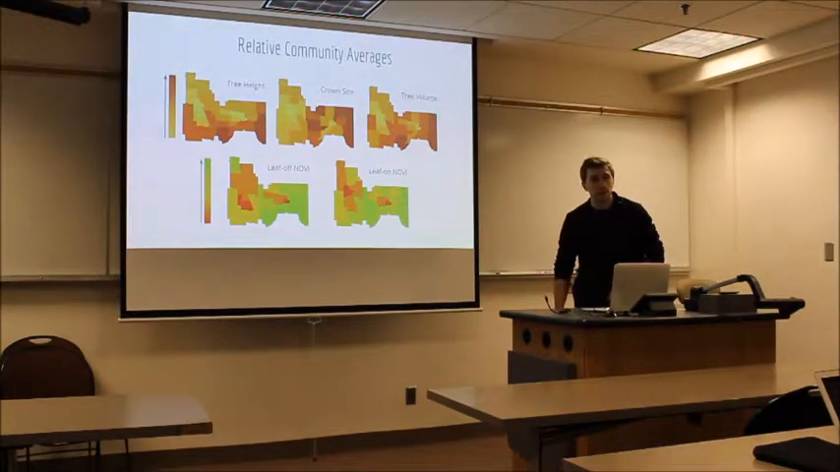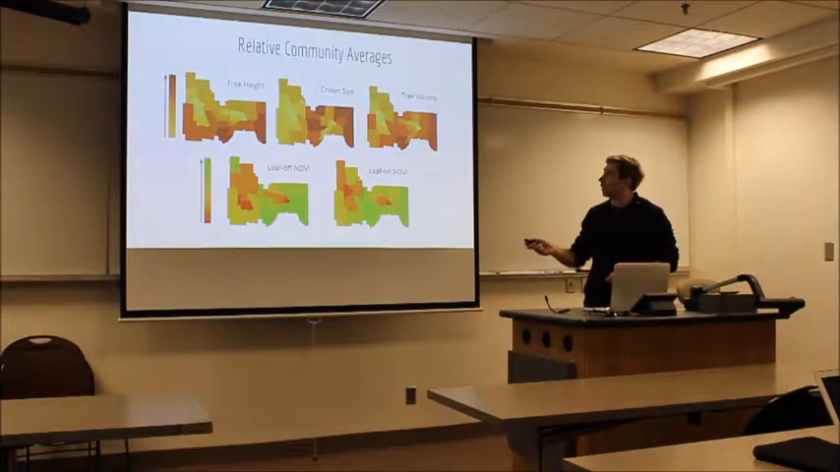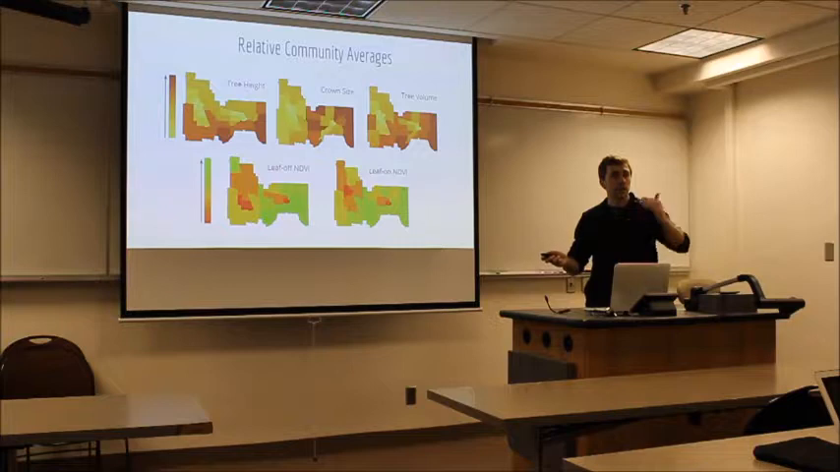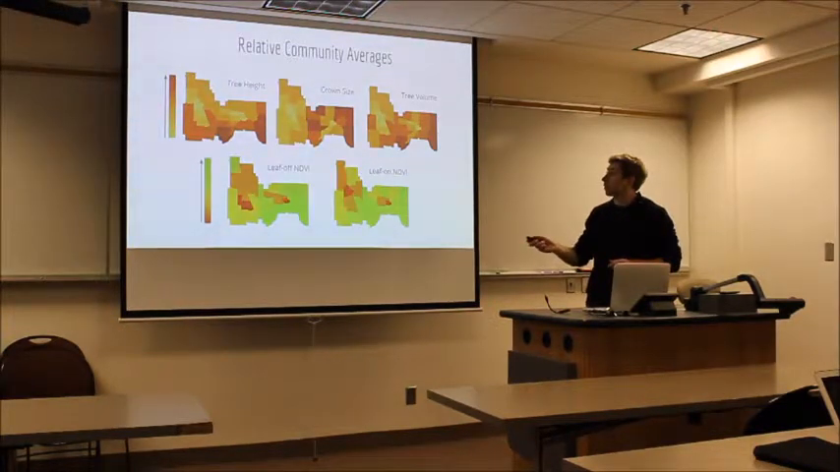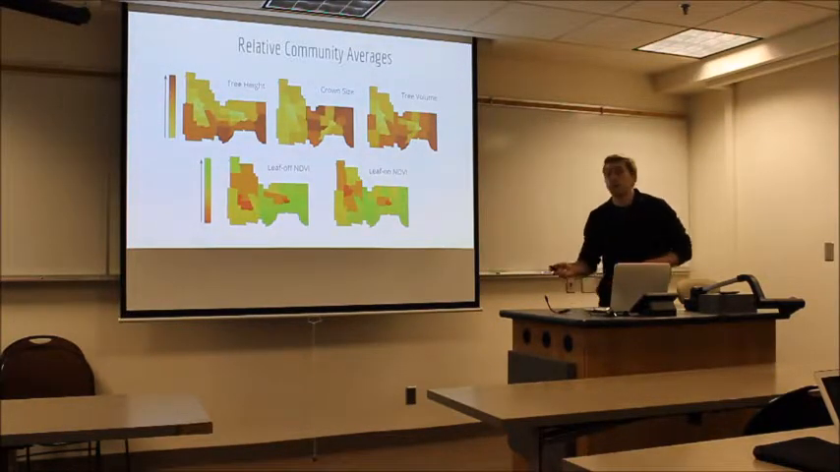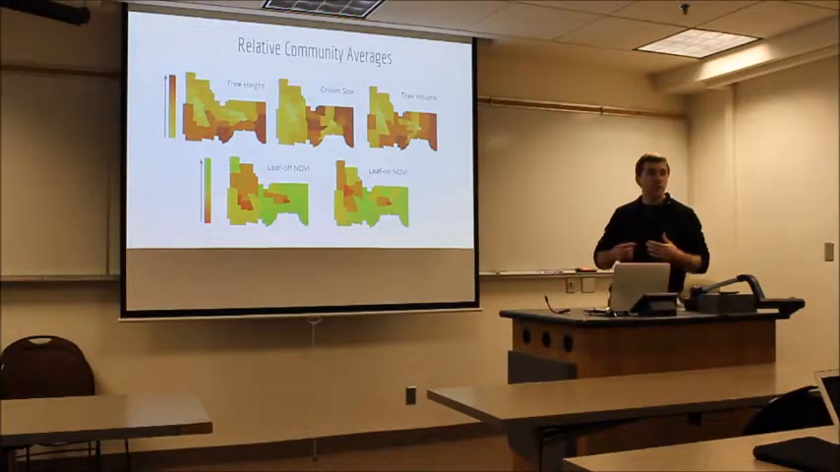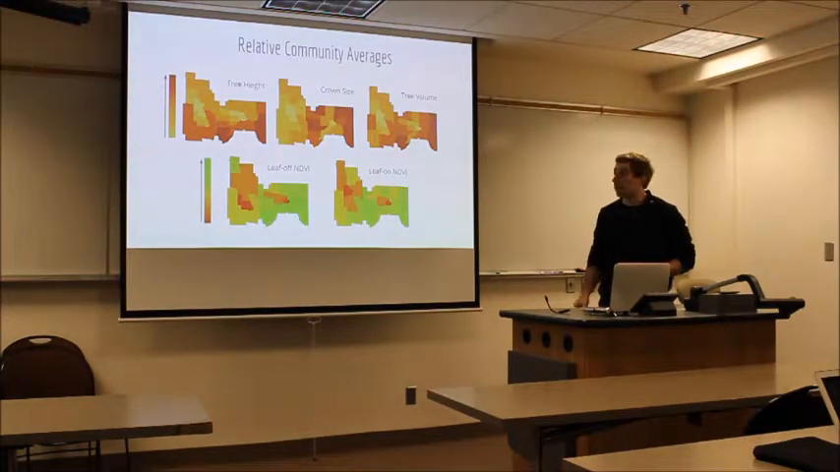So then by summarizing all these attributes, you start to see a pretty detailed picture of the tree canopy in Minneapolis and St. Paul. So in terms of tree height and crown size, definitely darker areas being higher values. It looks like there's more abundance of tree canopy in terms of size in 3 dimensions, as well as a 3-dimensional increase in St. Paul versus Minneapolis.